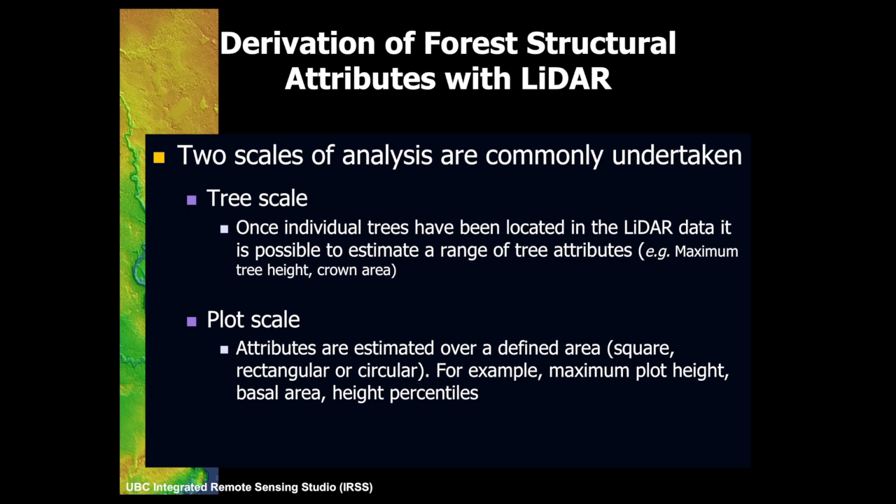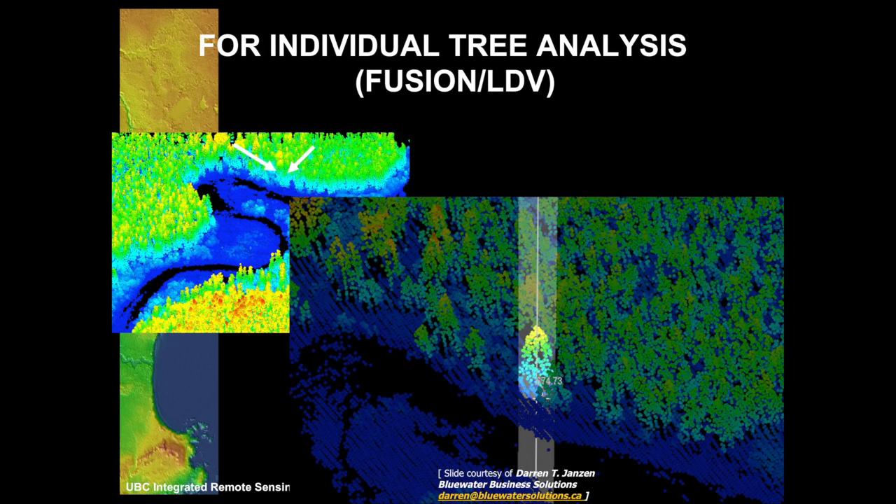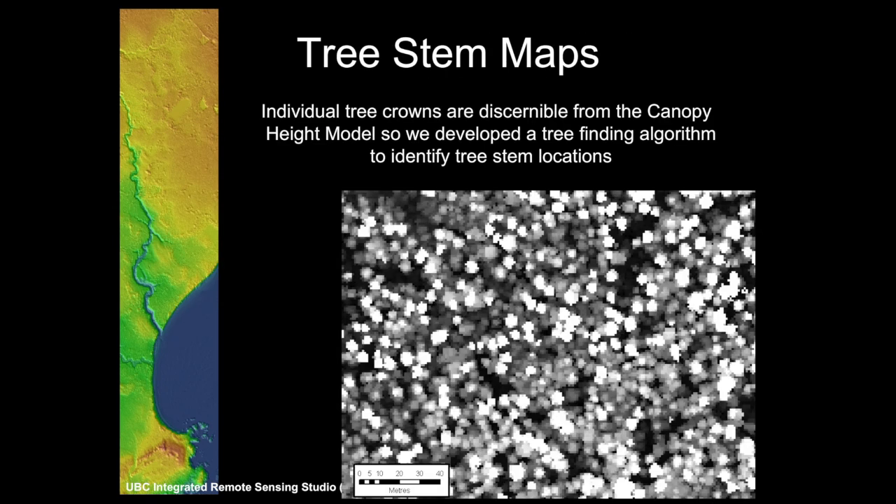When we do our LiDAR analysis in forestry, I just have a few examples of how you process the data. I've talked about individual trees. This is pretty ambitious to try to do this. This is what they try to do in Scandinavia. In Australia and Canada, we often don't fly our LiDAR data this dense, so we don't really try to go after individual tree attributes, principally because we don't manage our forests on an individual tree basis.